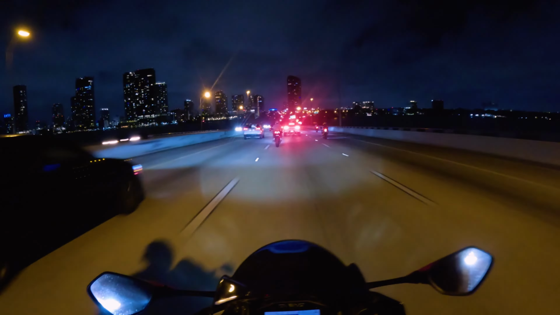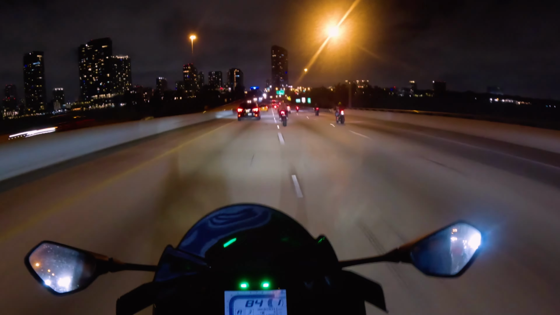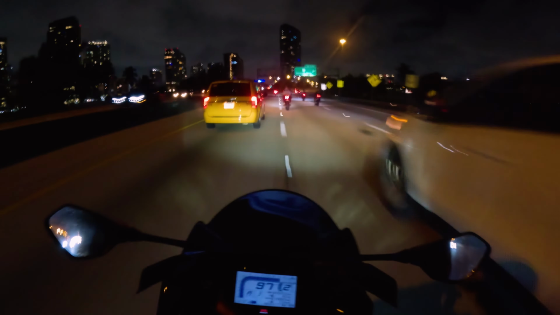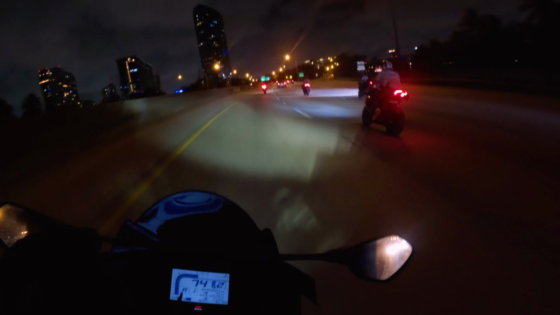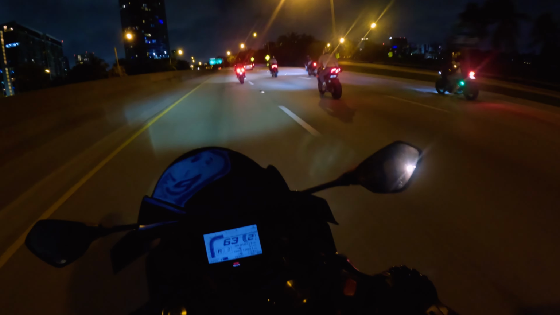Yeah, that boy is too good at that. And for the people that say I don't shift, I try to redline it before I shift. I'm trying to get used to that in case I race people. I don't know.